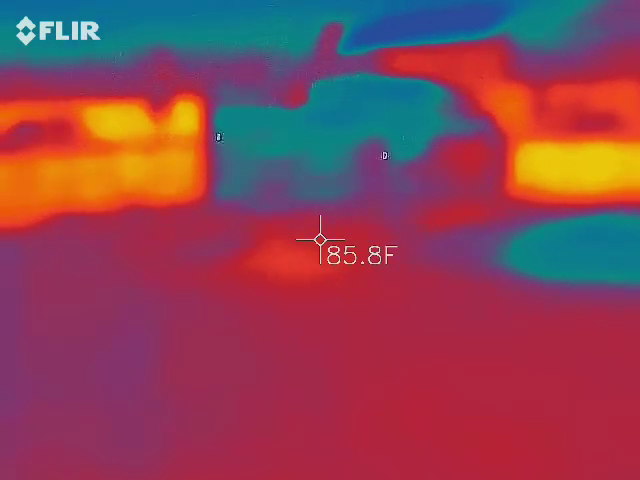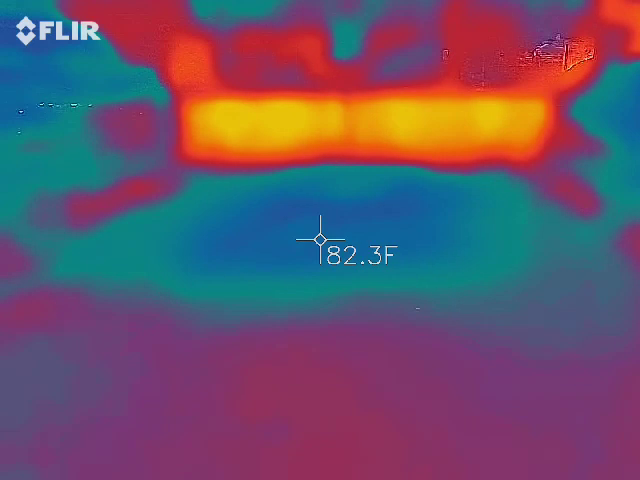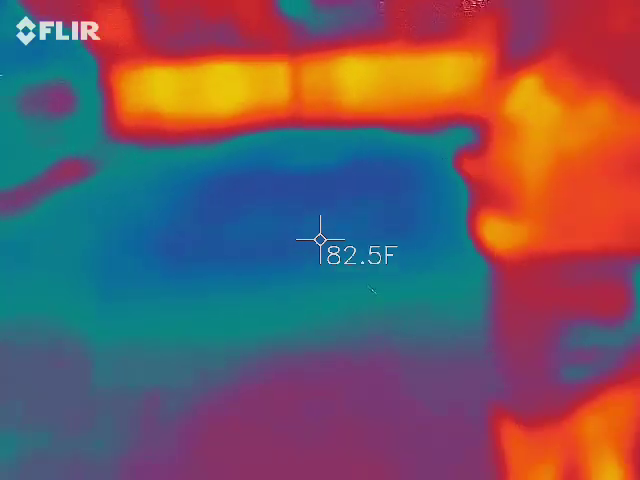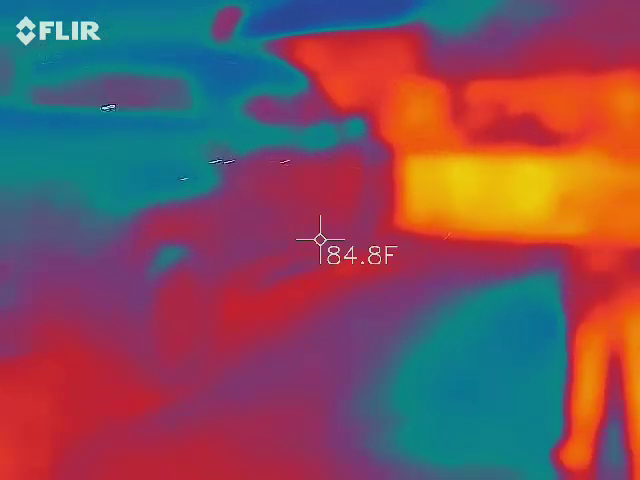So sometimes when we're along the wall in the corners, it's going to get a little cooler because you get little wind pockets. Yeah. But when I put it on the wall right here, it's about 88. Okay. So what about the ground right here? I put it down here.